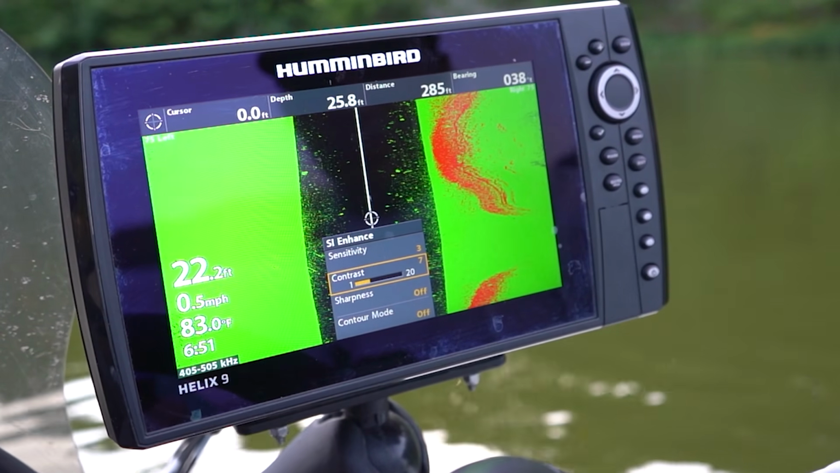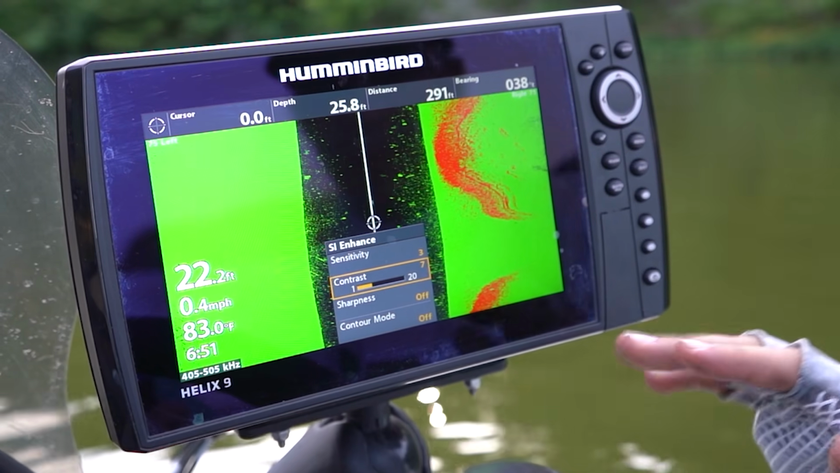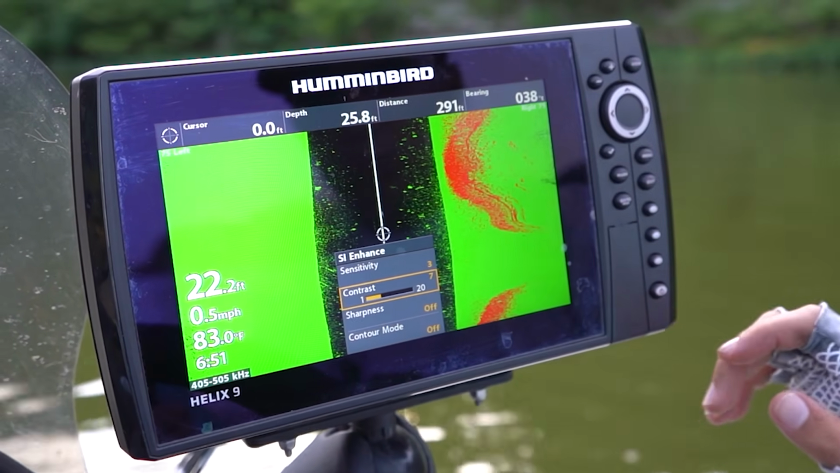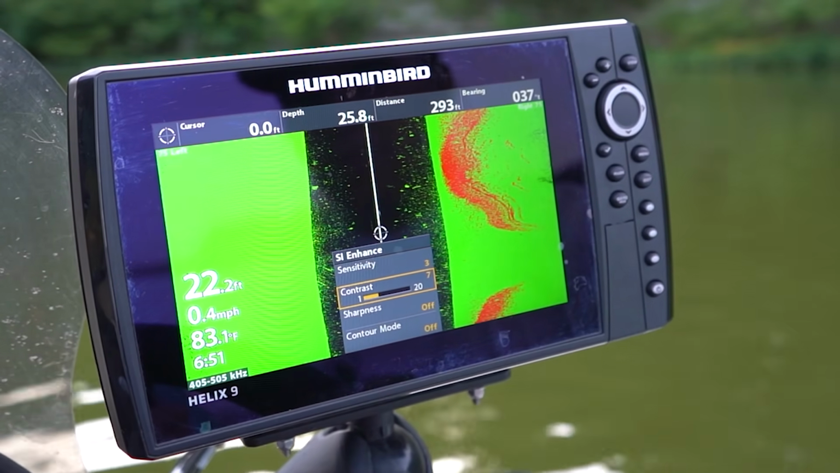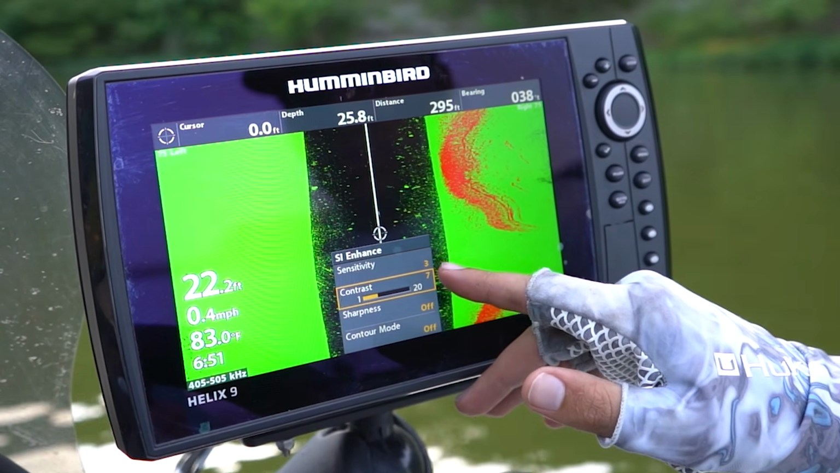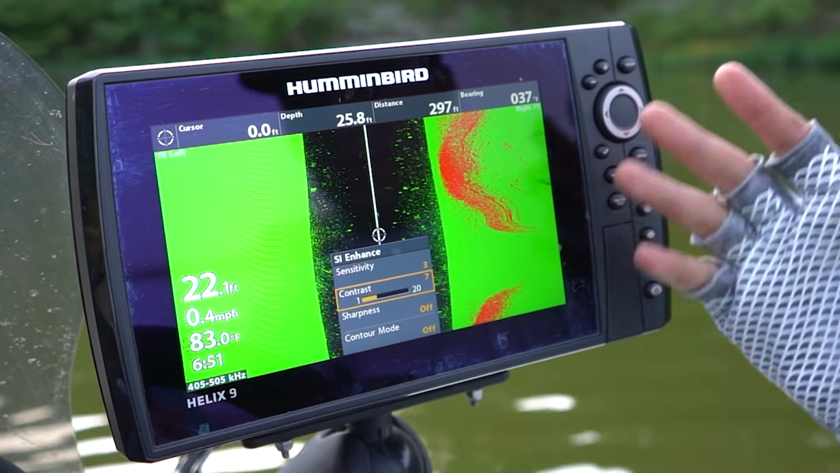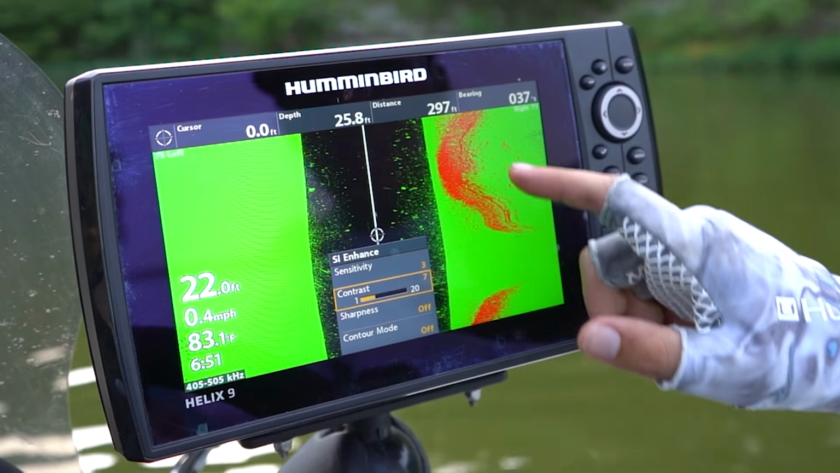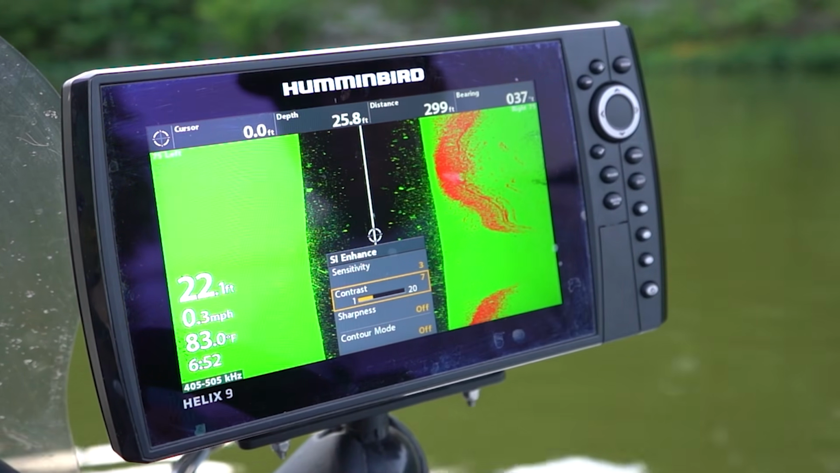This is how I find a lot of offshore shell beds, offshore rock piles on big expansive sand flats, and it's a great tool if you're trying to really dial in on some hard spots on your lakes that other guys aren't finding. You do have to adjust your sensitivity and contrast a little bit, drop them down, because otherwise everything will pop as hard bottom. But if you dial it in, it's a great tool. So definitely make sure you experiment with that red-green color palette.